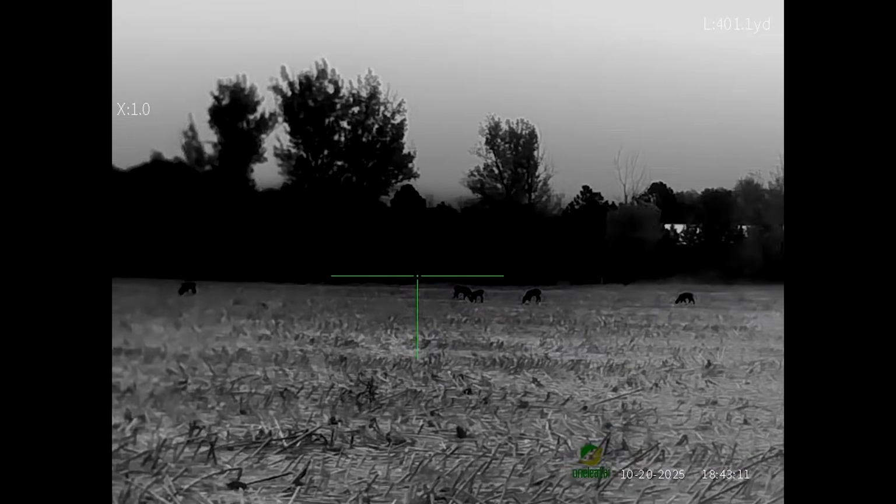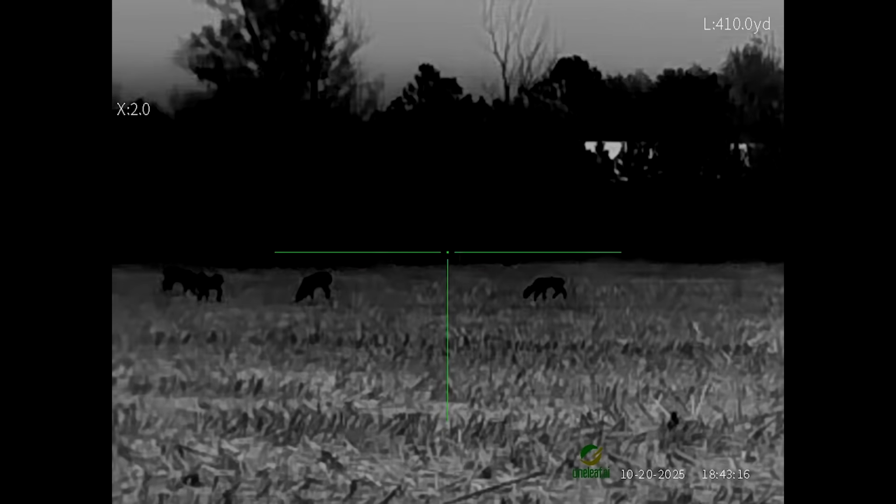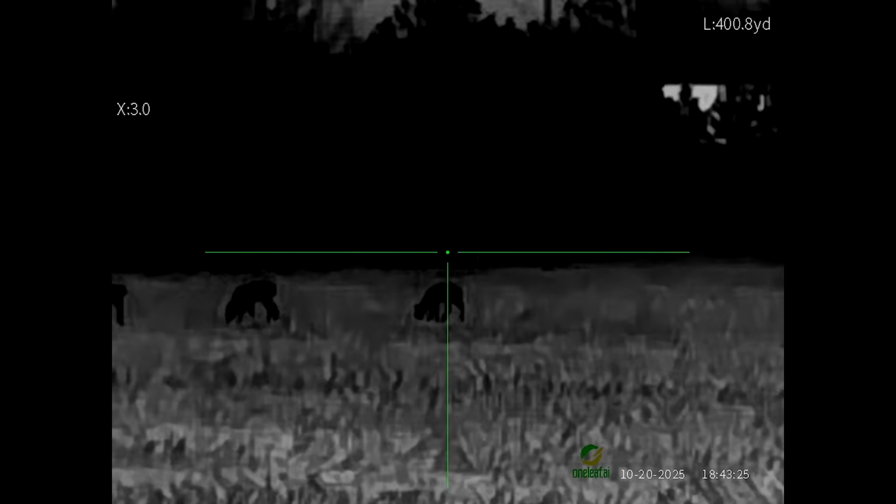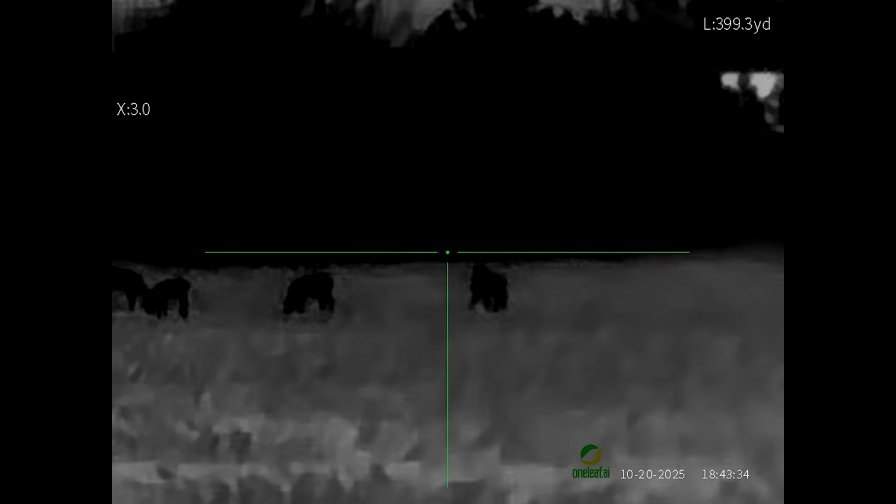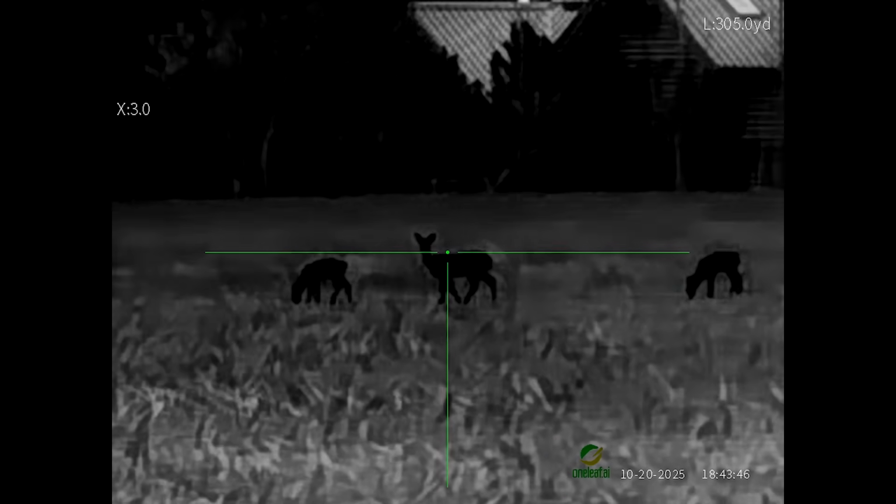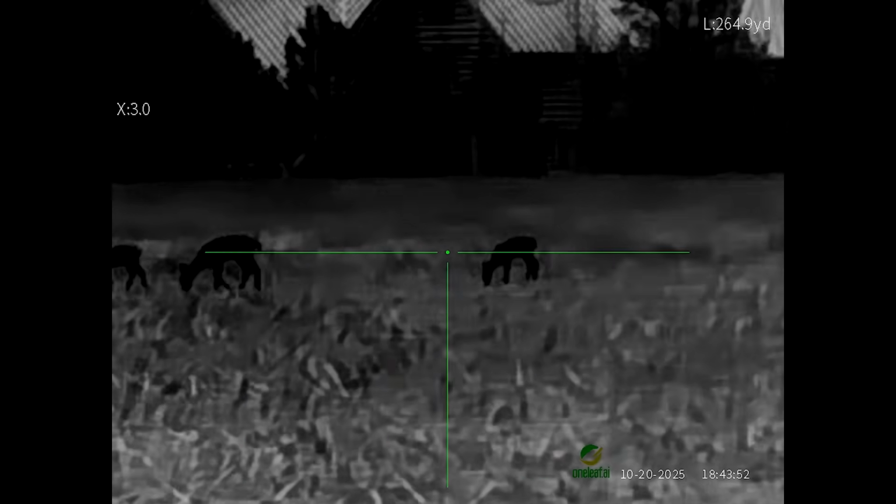Let's try some magnification, upper left corner. 2 power. 3 power. You're adjustable on the objective lens up front. You kind of tune it in a little bit. Bunch of whitetails, does and fawns, I'm sure. 265 yards. Thunk. Right through the ribs.